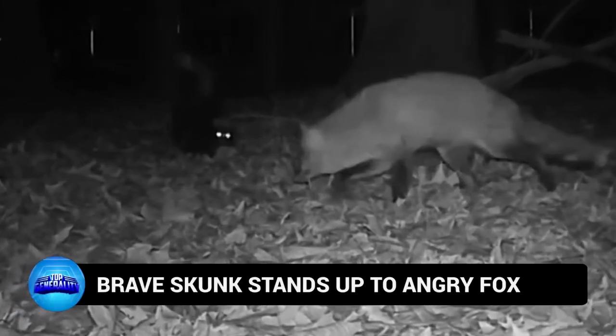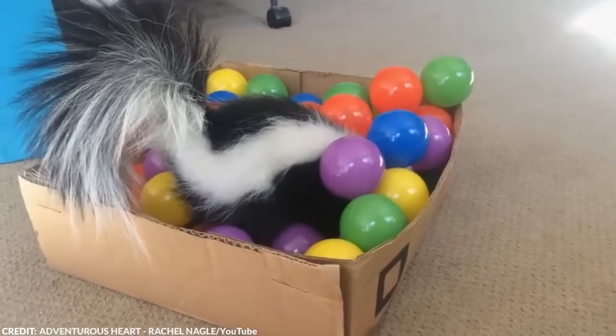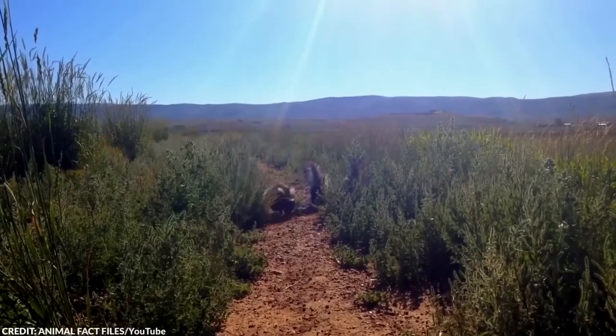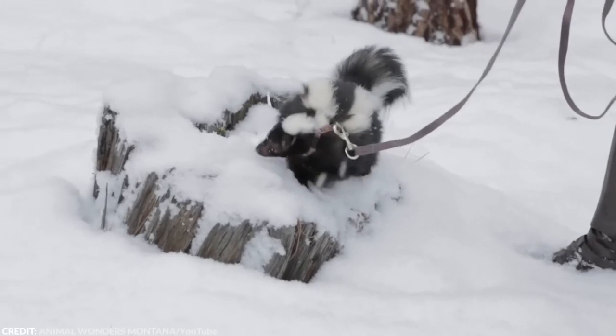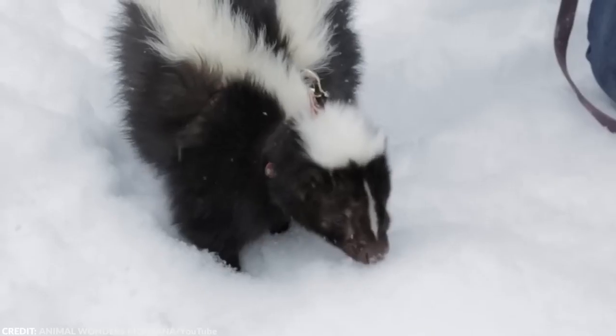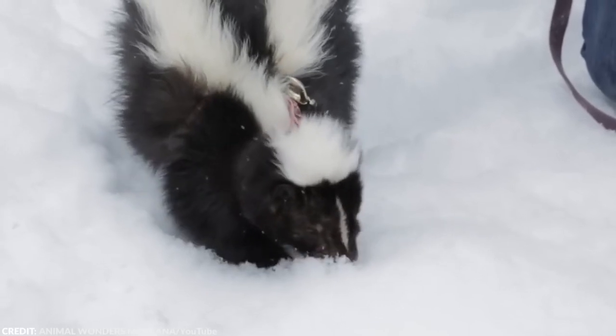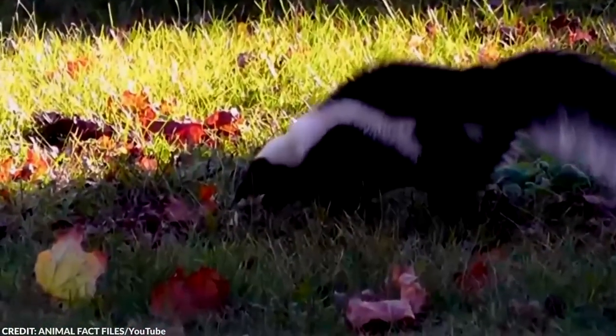Number 16. Brave skunk stands up to angry fox. Skunks are cute and fluffy animals, but because of the infamous stink, I wouldn't want to approach them just for fun. Their victims would attest that the stench is extremely difficult to eliminate, lasting for weeks, months, or even years. They may look small and helpless, but even their predators will sometimes think twice before attacking them, just because they have the unique ability to spray irritating chemicals that not only smell horrible, but also cause a sharp pain in the nose, or even temporary blindness.